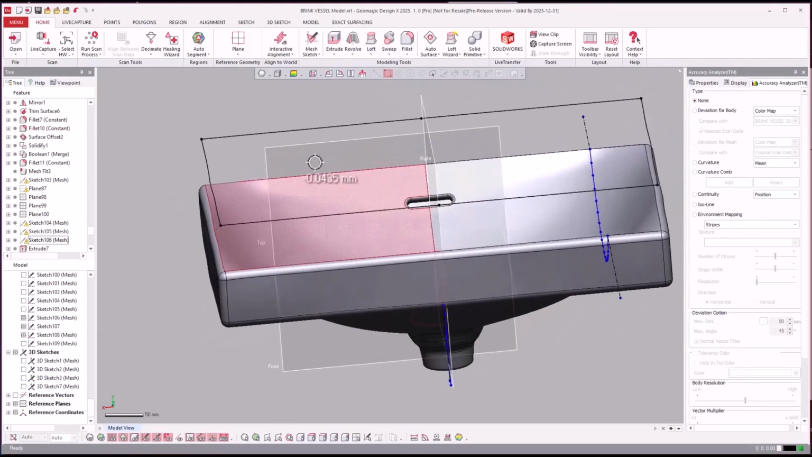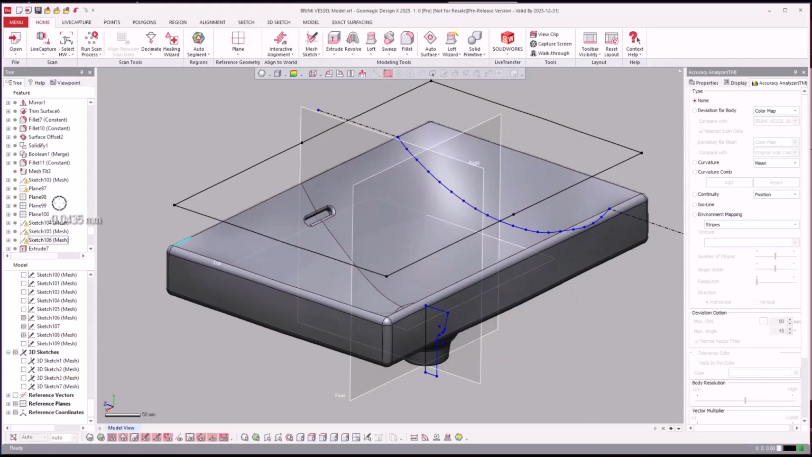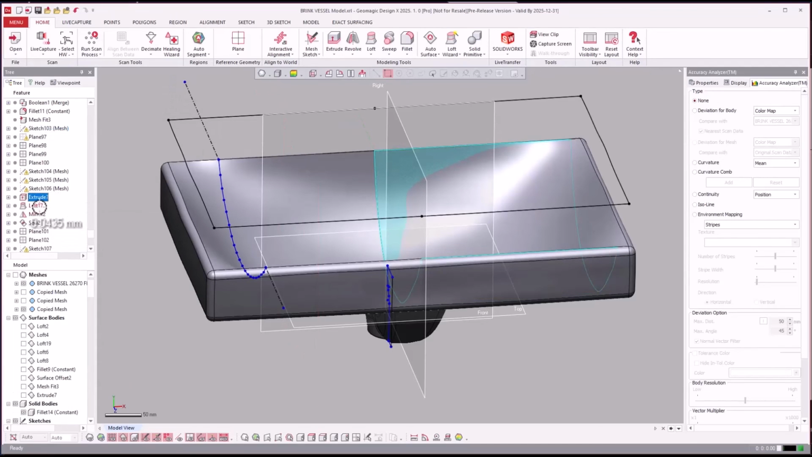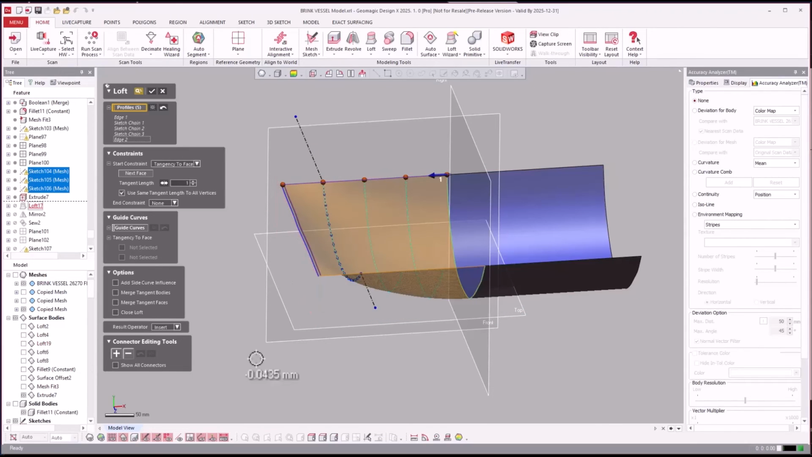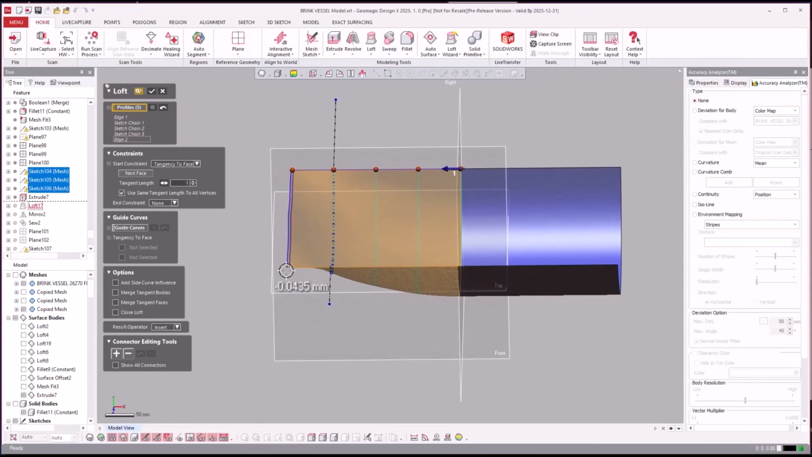I converted all those edges to a plane, and I used those edges and I drew profiles manually. And then I extruded the center one sideways, and I created a loft between the edge of that surface that is here and this surface, and I lofted from there, section, all the way up to the flat line.